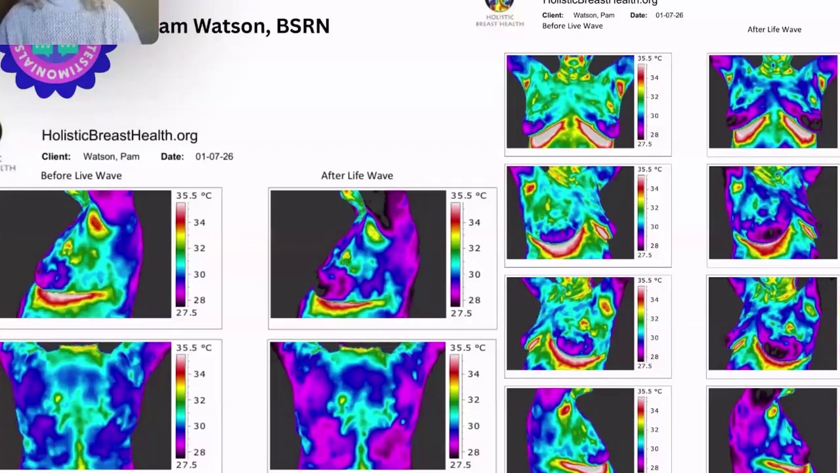In 20 minutes, it's a massive difference. Look at the before Life Wave on the left, and then after, even in the armpit area, it was red hot, angry red, and then it went completely yellow, greenish, bluish right there in that one area. Where the lymph nodes are, for instance, underneath the armpit. To me, that's a huge difference right there.